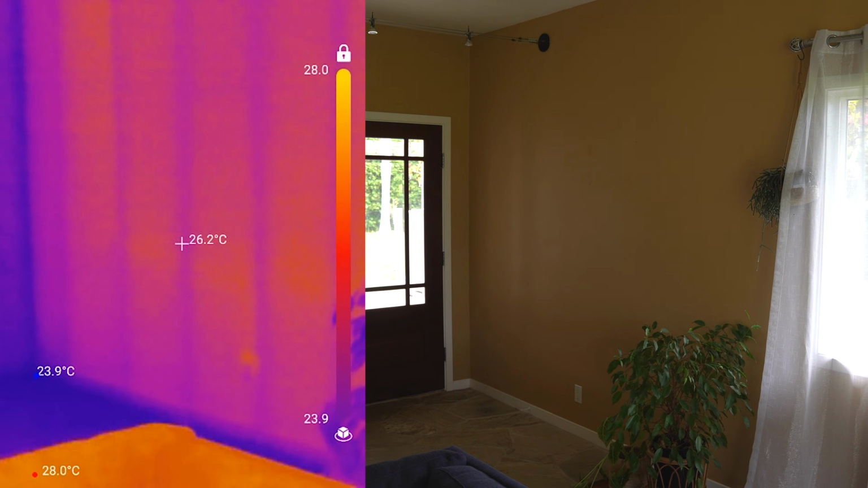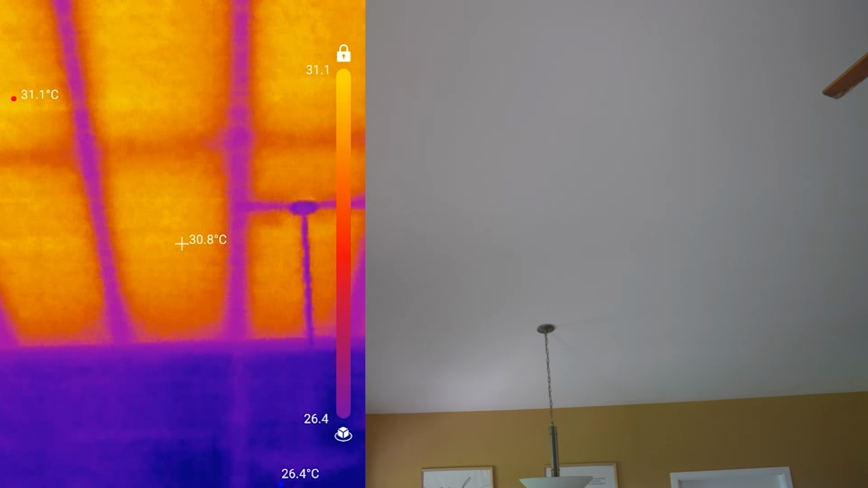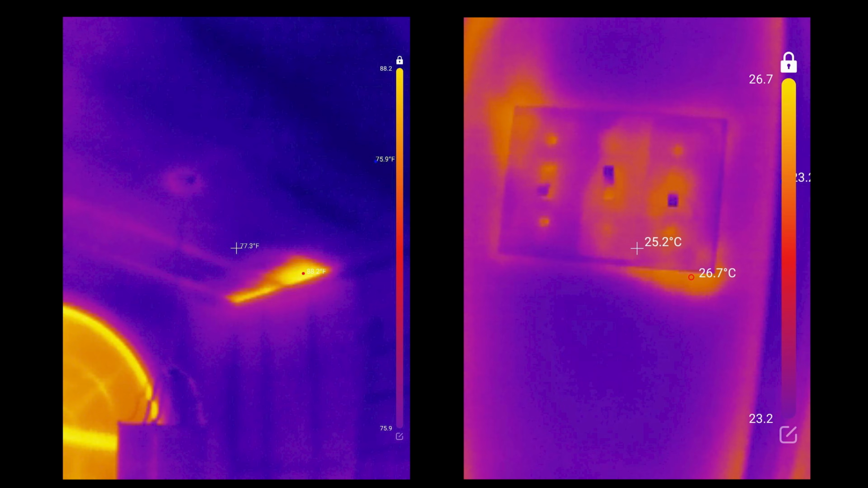While I was filming this part, I also took a look at the walls and ceilings in the house to see if I can use this thermal camera as a stud finder, and as you can see, yes, you can. The studs and trusses are plainly visible, so you can definitely use this to also find hot or cold spots in your walls and ceilings.